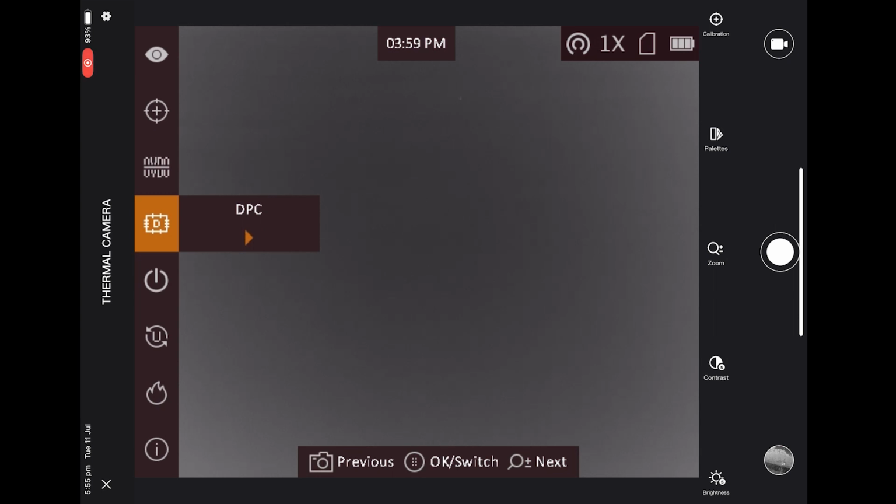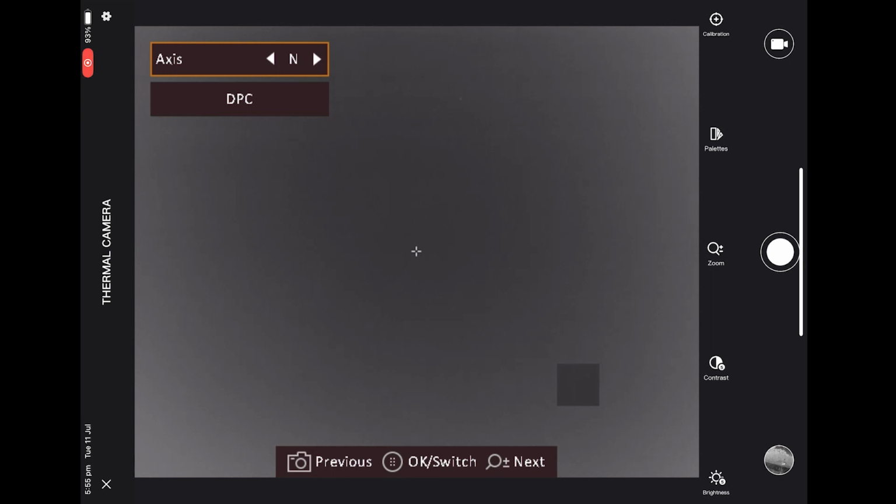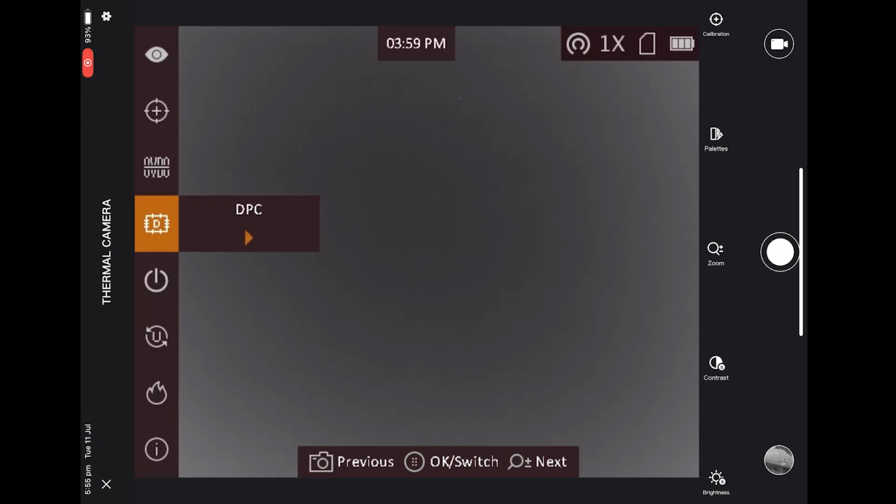This is DPC. So if you have any dead pixels show up on your thermal, you can repair them using this setting. You essentially just go in there and you navigate, you put your little crosshair on the dead pixel, and then you repair it. Now when you go into a menu like this, to get back out of it, you press and hold the palette button again. So that'll actually exit you out of the menu that you've entered.